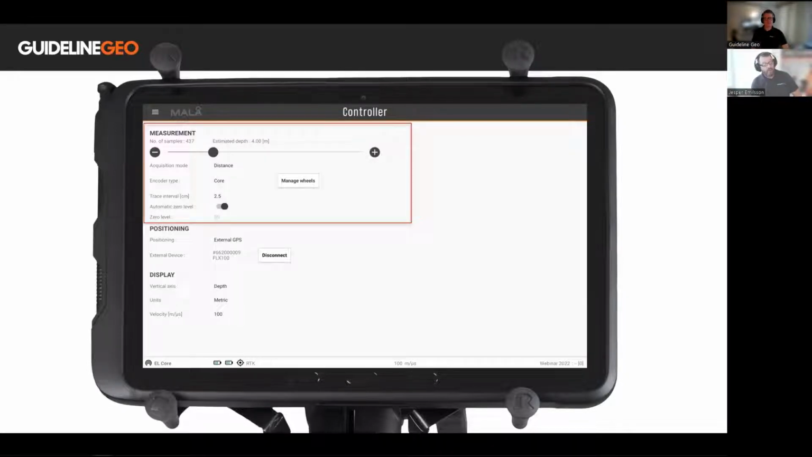The first part is where you set things that will affect your data and how you collect it. You can set the number of samples, or you could estimate a target depth that you want to look at, and what positioning mode you're in. Normally that would be distance measures because that has many advantages, but it could be time, it could be a manual triggering too. The encoder type, and you can manage your wheels if you have different types of encoders and you might have a rough terrain cart, for instance, or something else. You need to have a specific encoder for that.